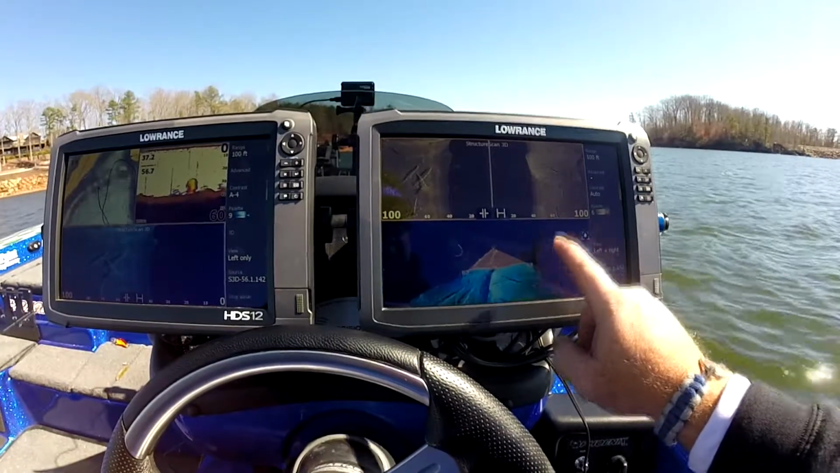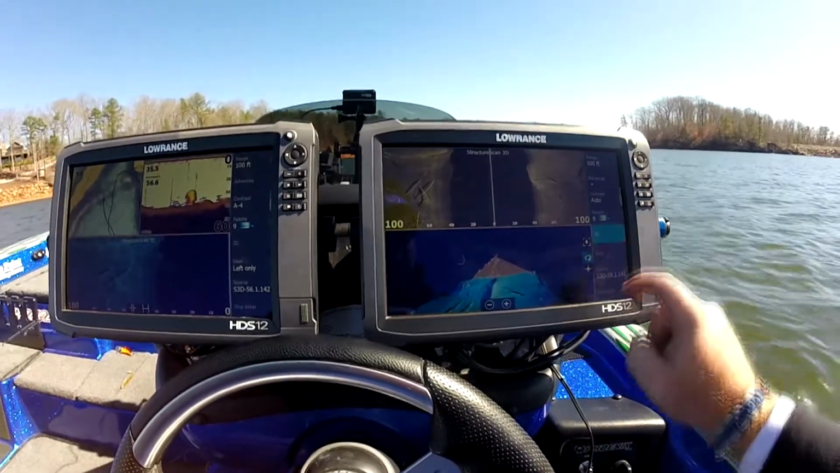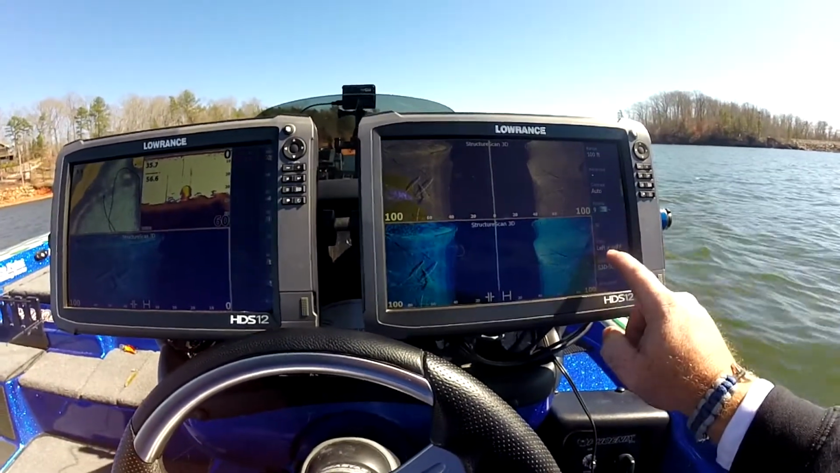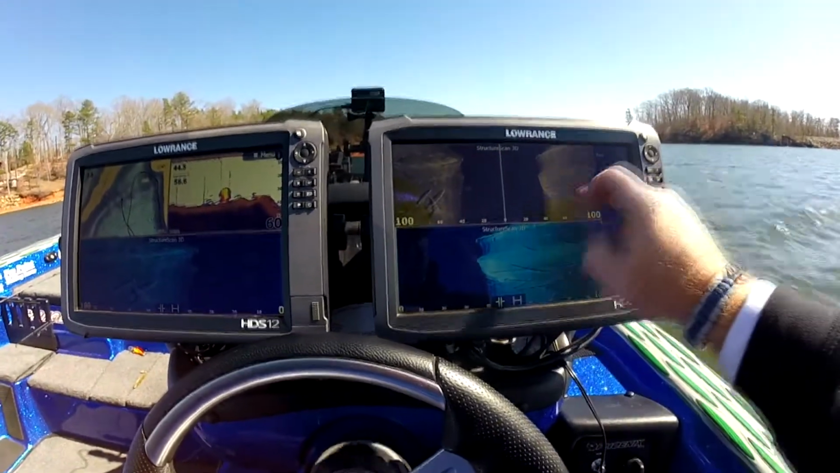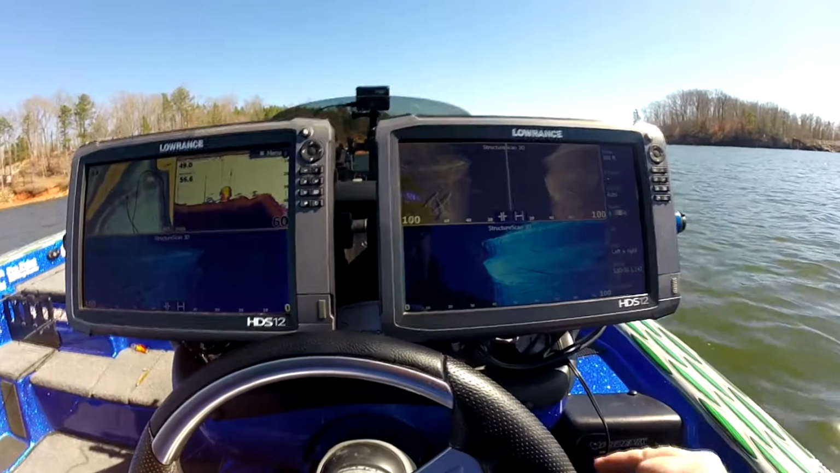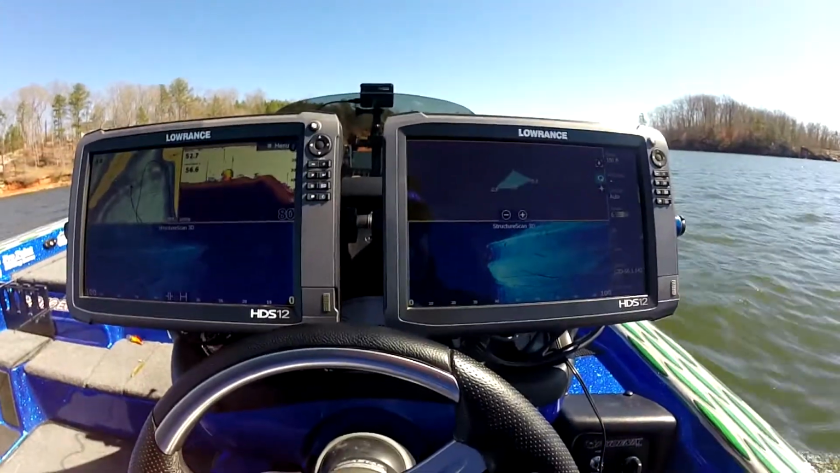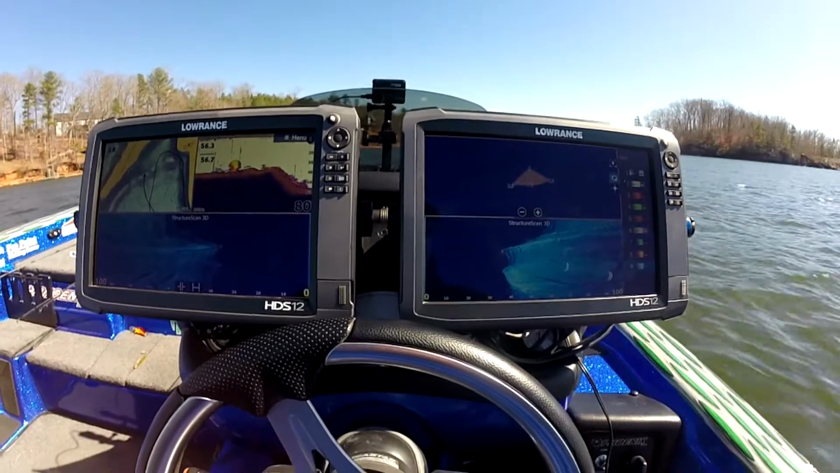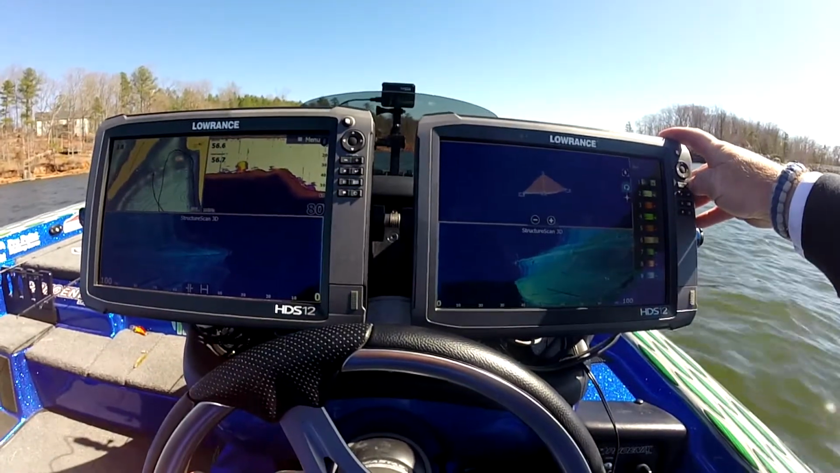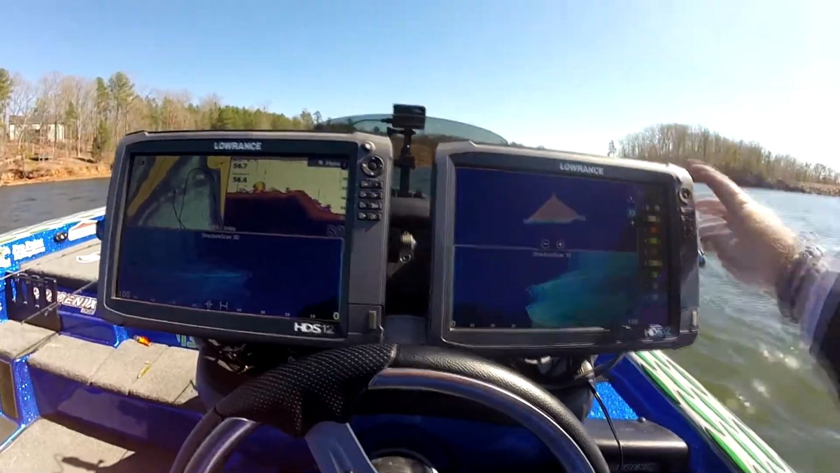Well, actually I got this one in 3D, so I can't put that one. Take that one out of 3D. We want to go right only. Now in this one, we want to put that one in 3D, and I want to change the palette back to blue, and then zoom in, and we want to watch what's going to happen.